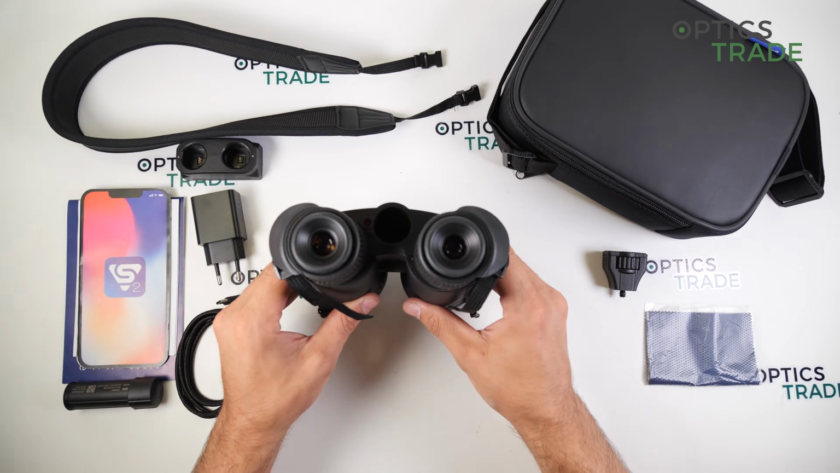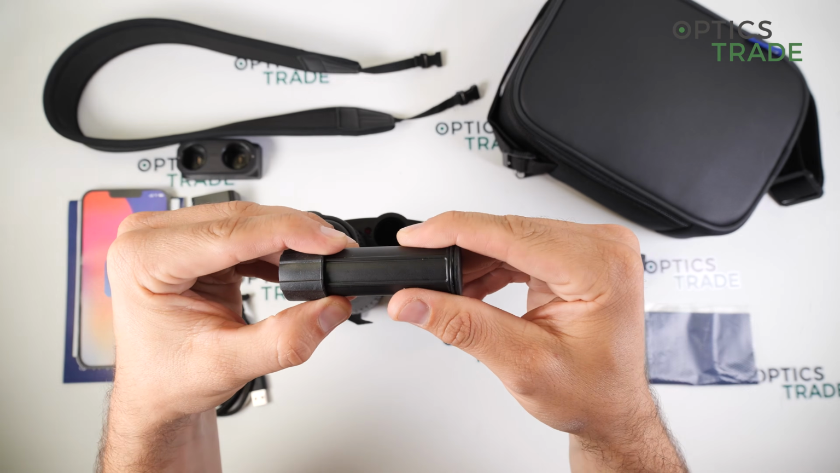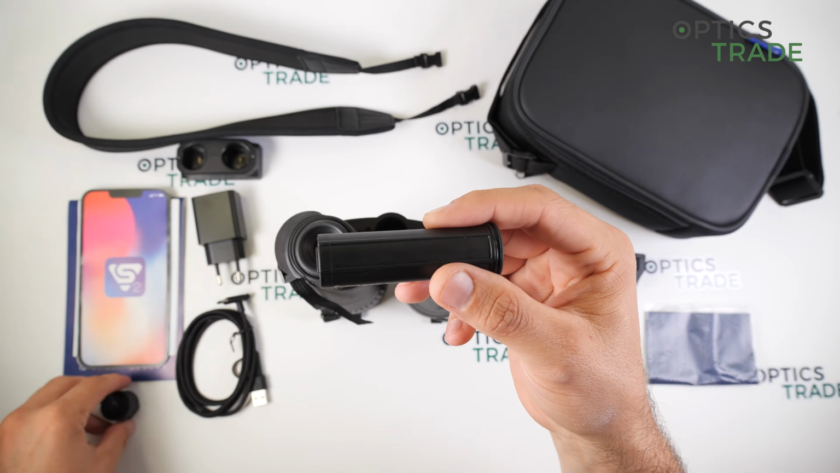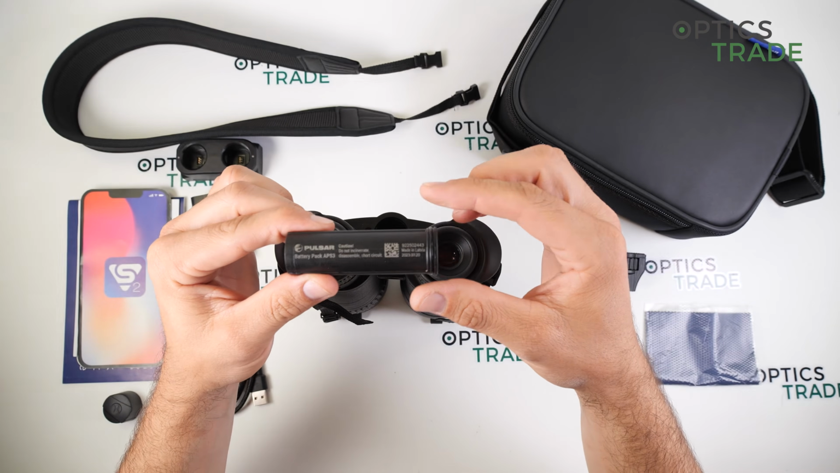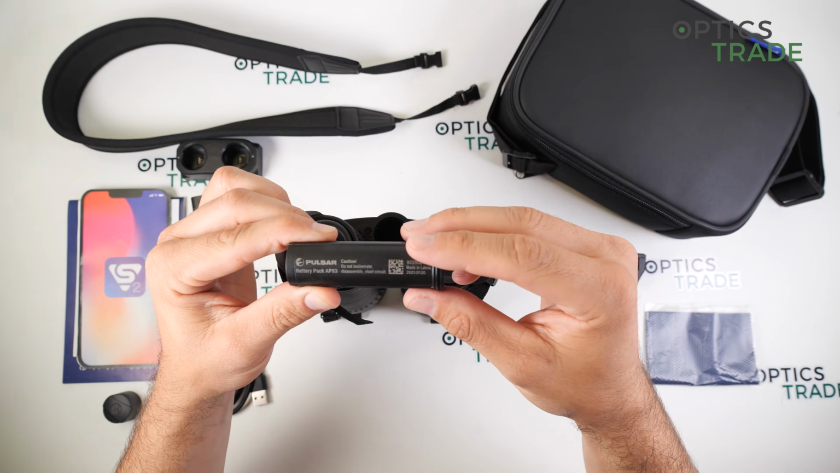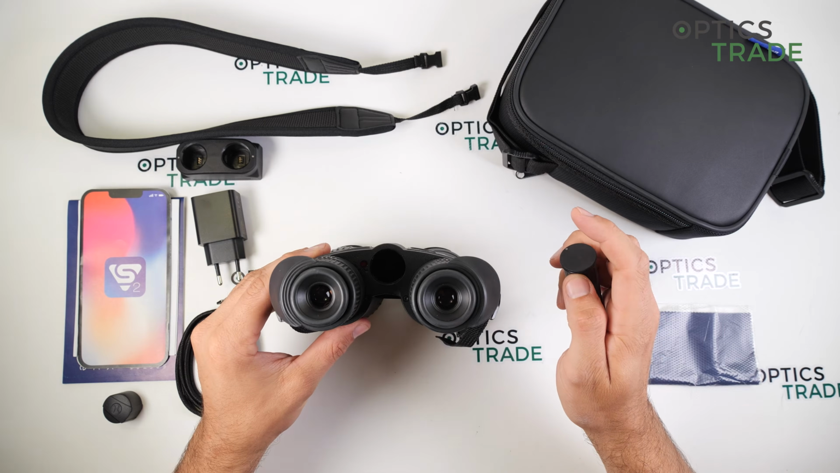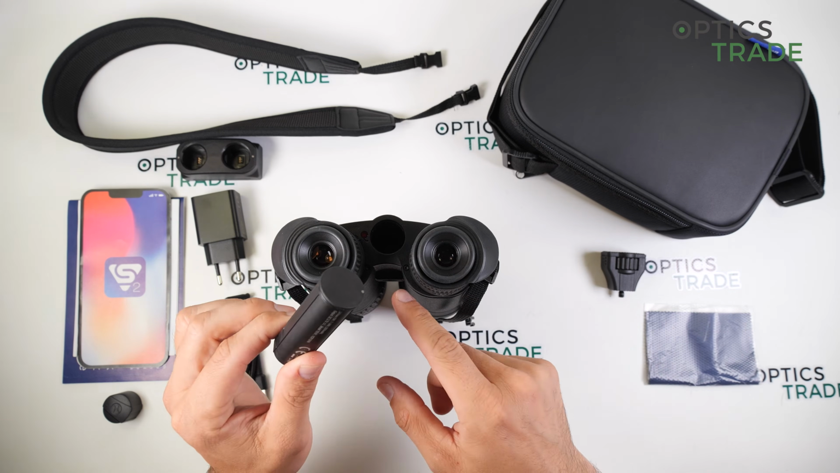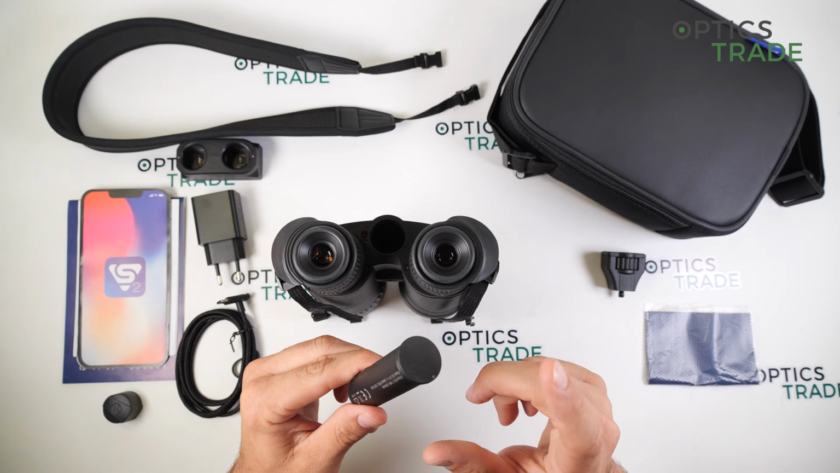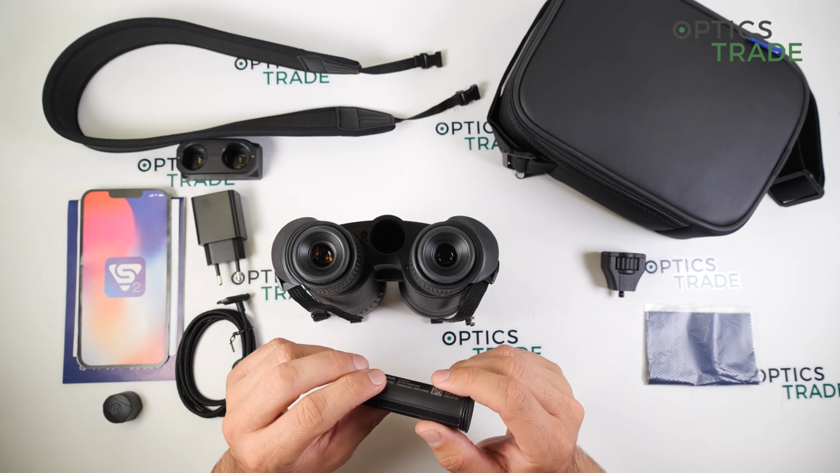Now for the batteries, as I said, inside of the device is a 4000 milliamps internal battery, and you also get the IPS3 battery included, which has a capacity of 3200 milliamps. And as I said, you can swap the battery even when the device is turned on. So you can immediately take it out and put a full one inside, and the device will not shut off.